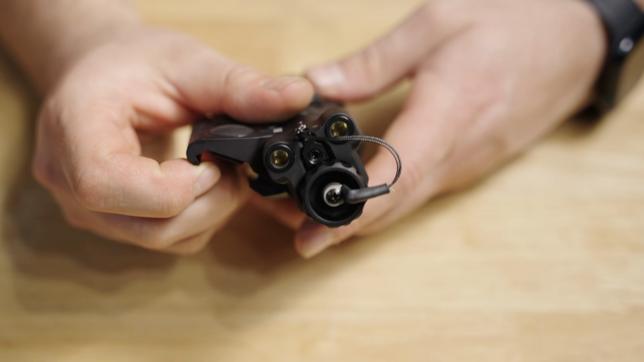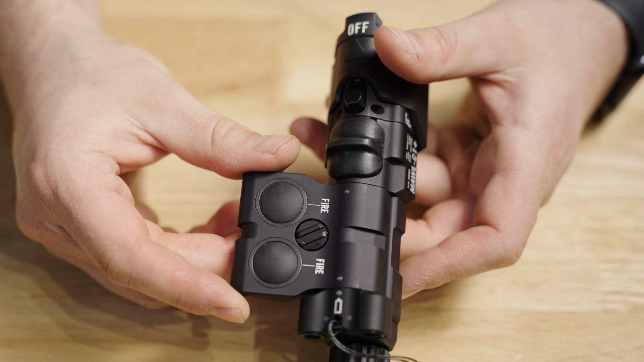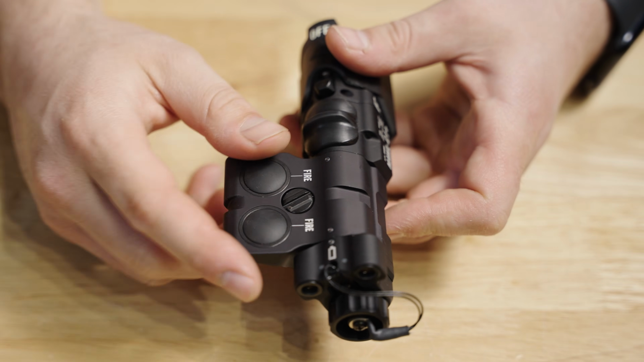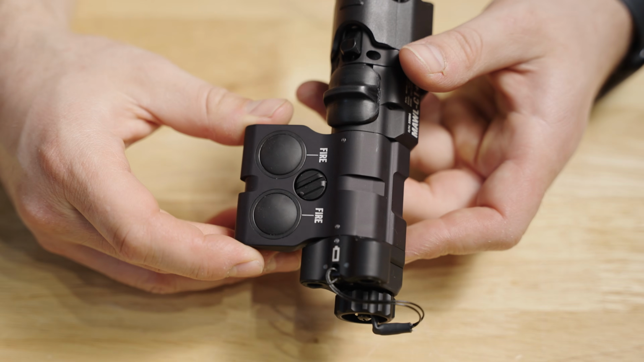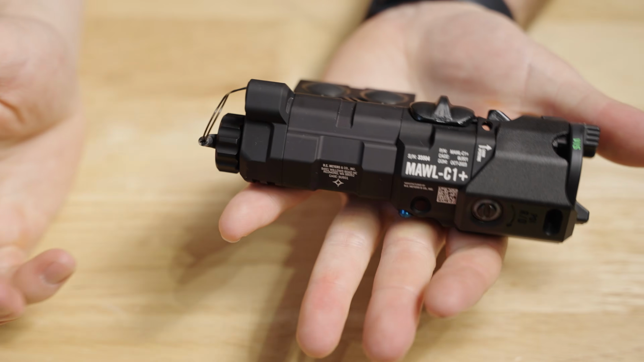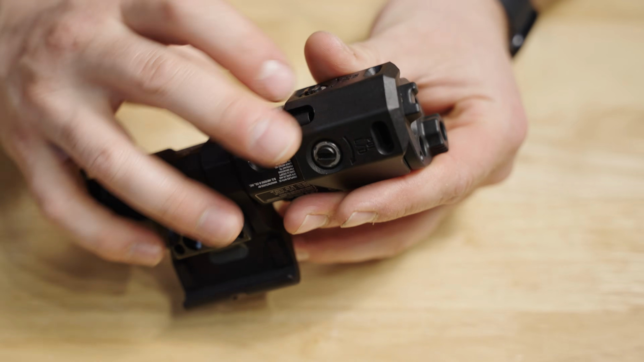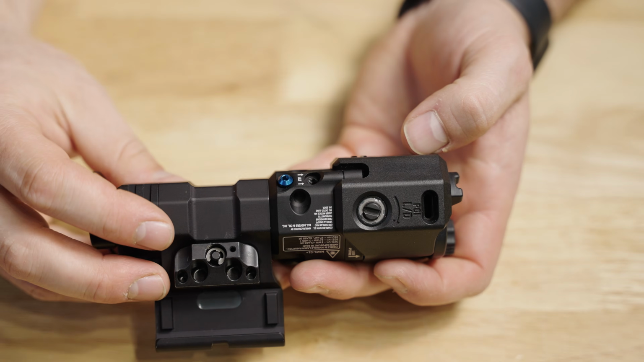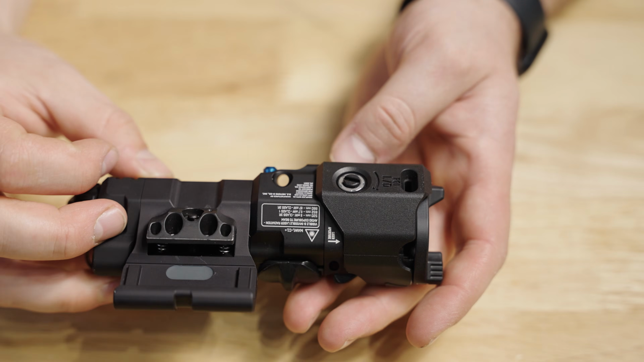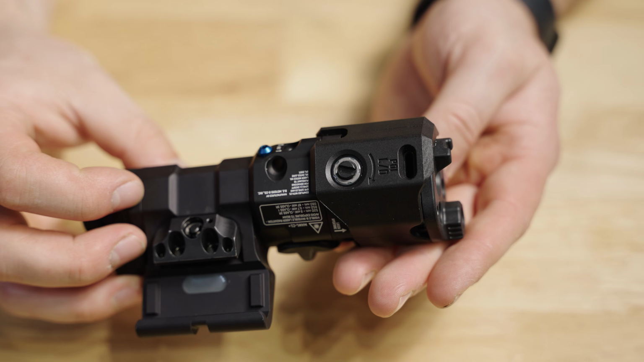It does have 2 remote switch ports in the back. This built-in pressure pad basically is probably one of the biggest selling points, and it can be taken off and flipped, so it can be set up in either a right or left hand configuration, making the MAWL pretty modular. But you'll see it's still a fairly large unit. Now all the diodes shift with these screws that are built into the housing on the right side and on the underside. So that's how you would make the adjustments to your lasers.